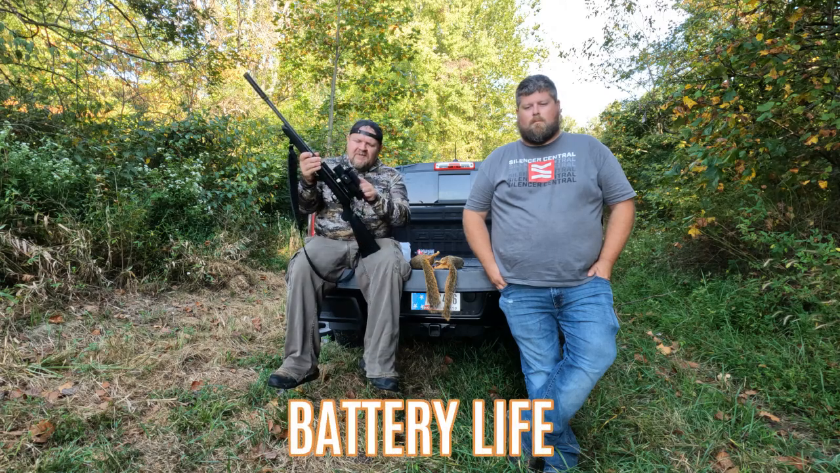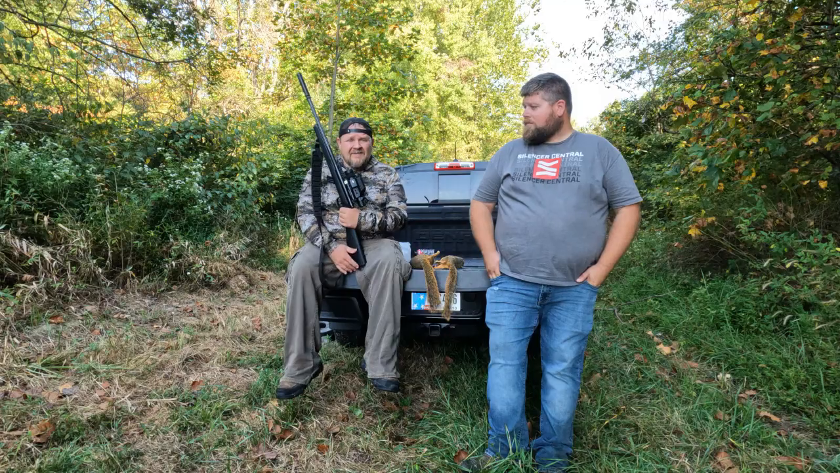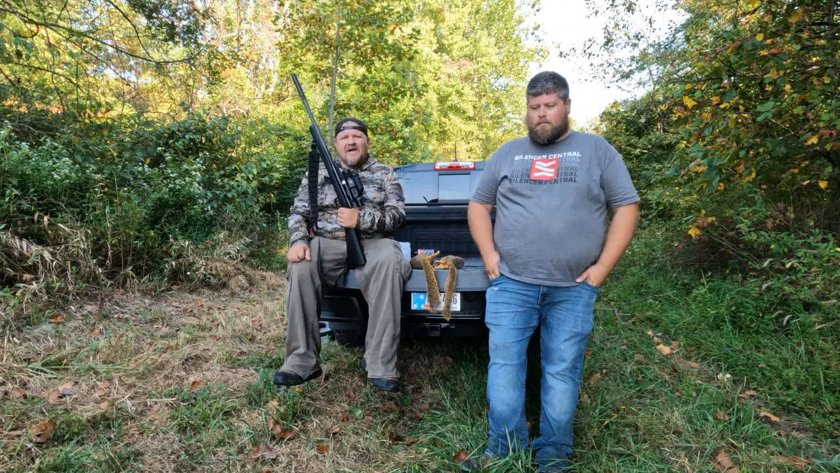Now, a couple things today, the battery life, really impressive. I turned this thing on, what, about 7 o'clock this morning? Yeah, it's went half a day. 3 hours and 45 minutes into it, we got half a battery left. That's impressive. I think it says something like a 4-hour battery time. You could probably stretch that out 5, maybe 6 hours.